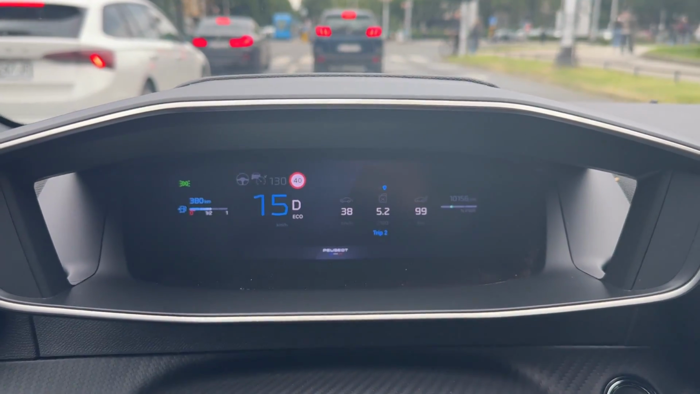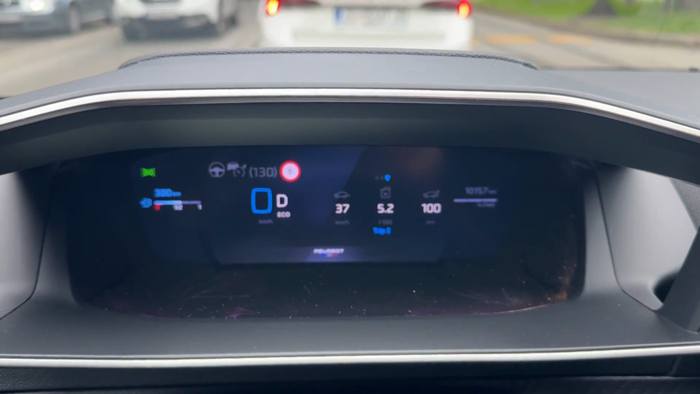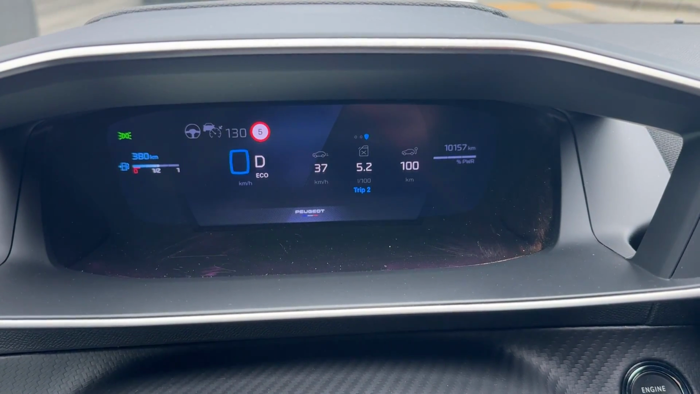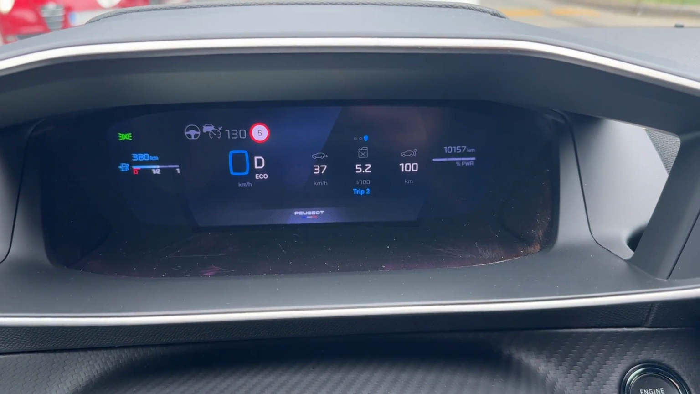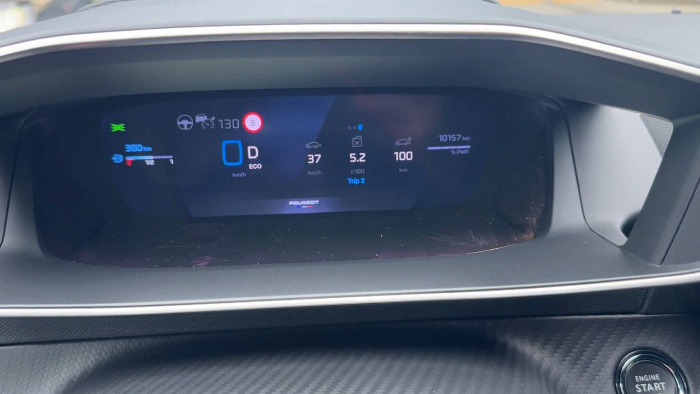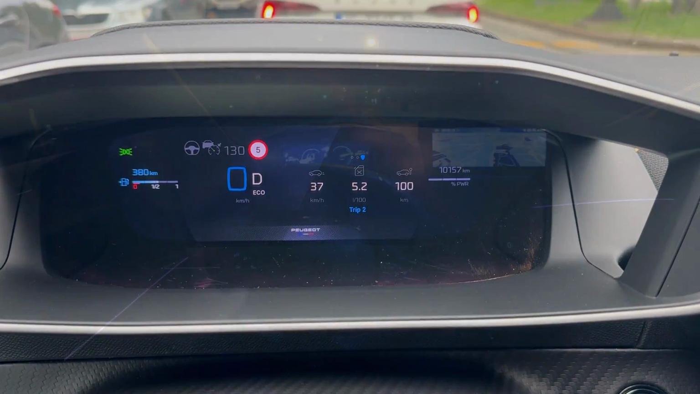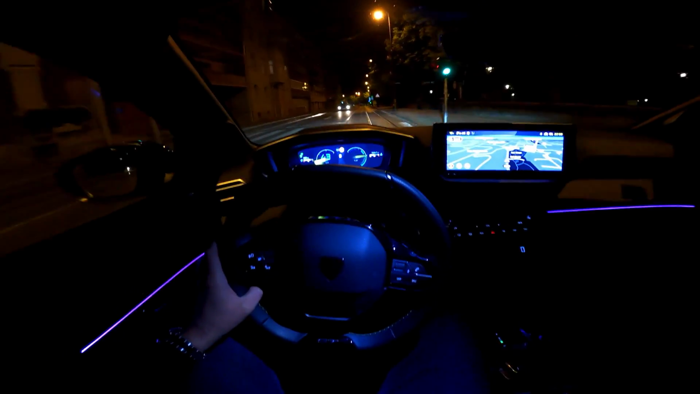So really I am impressed. So 5.2 liters in the last 100 kilometers, and again have in mind that around 45 are done on the highway. So you will see actually in the same video, but yesterday during the night drive I managed even better fuel consumption than this, and overall I am really impressed. So you can really have impressive results with this powertrain.